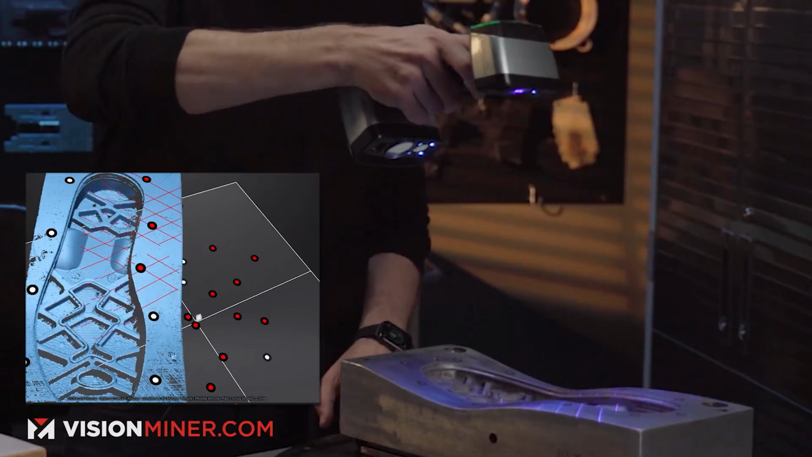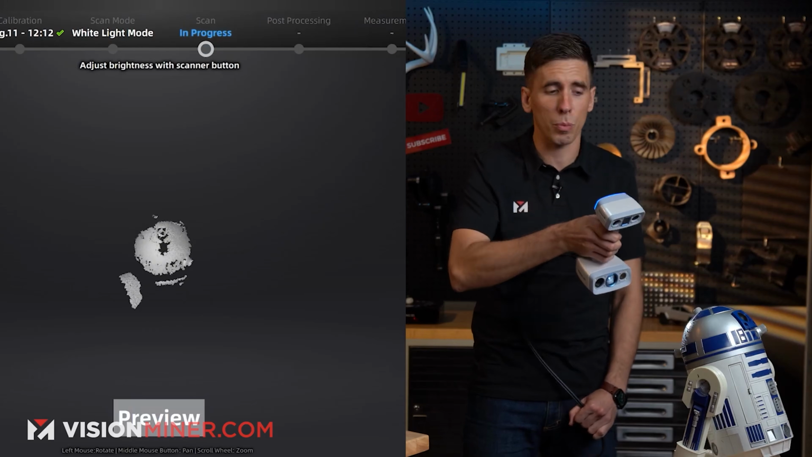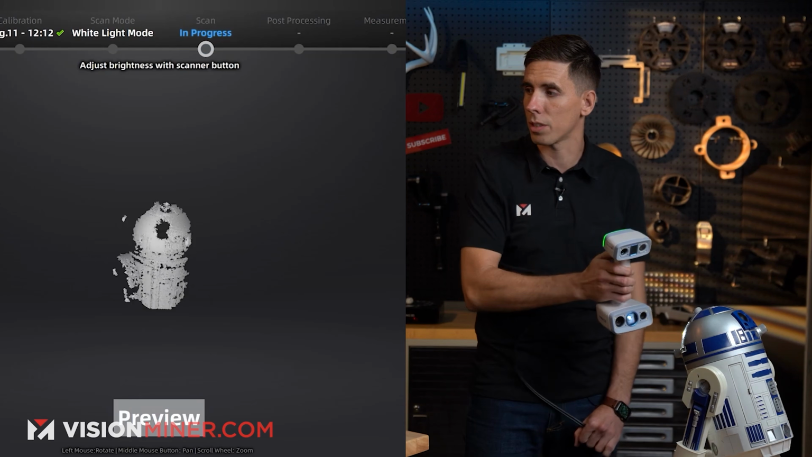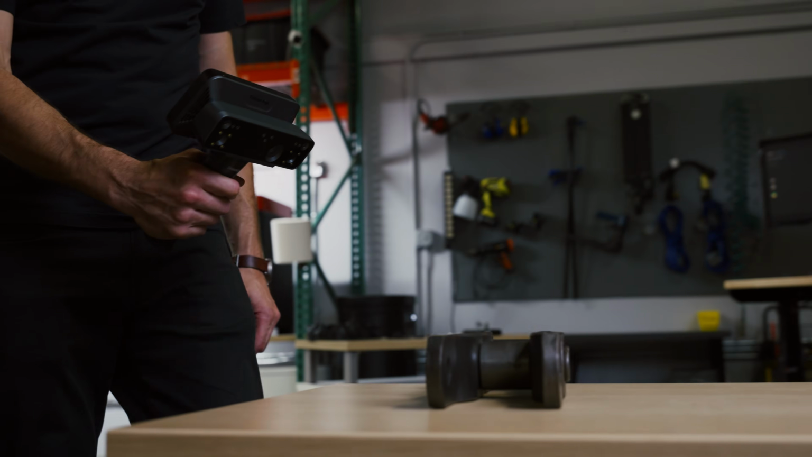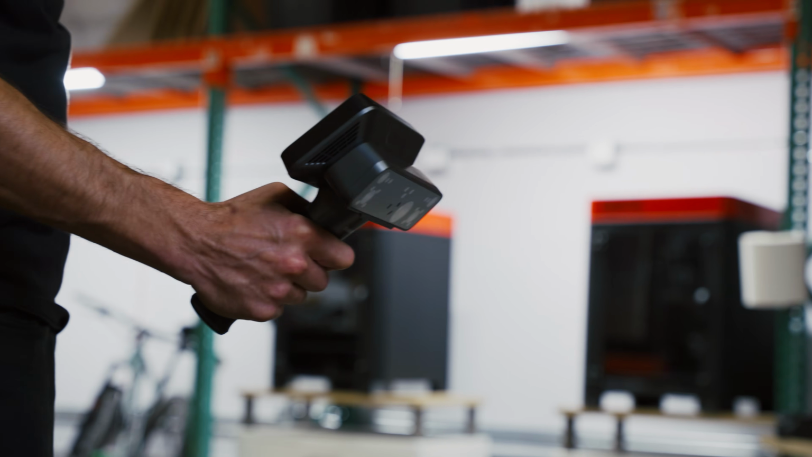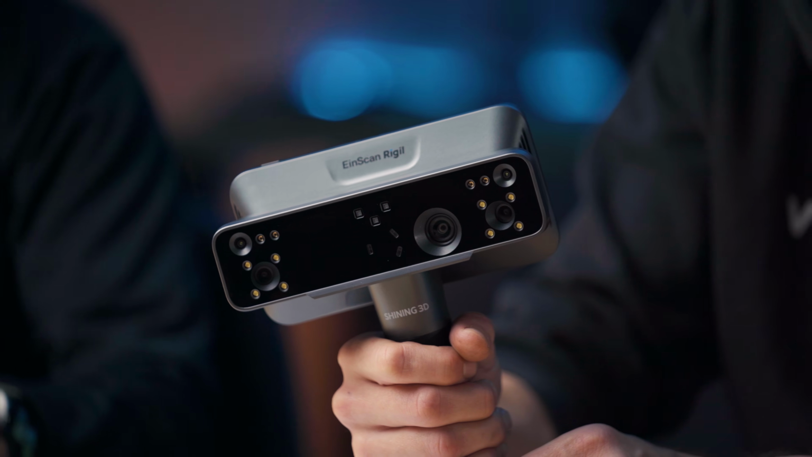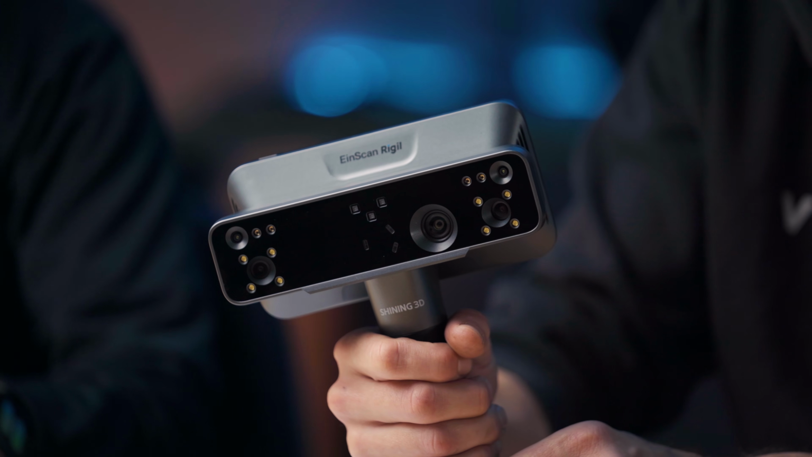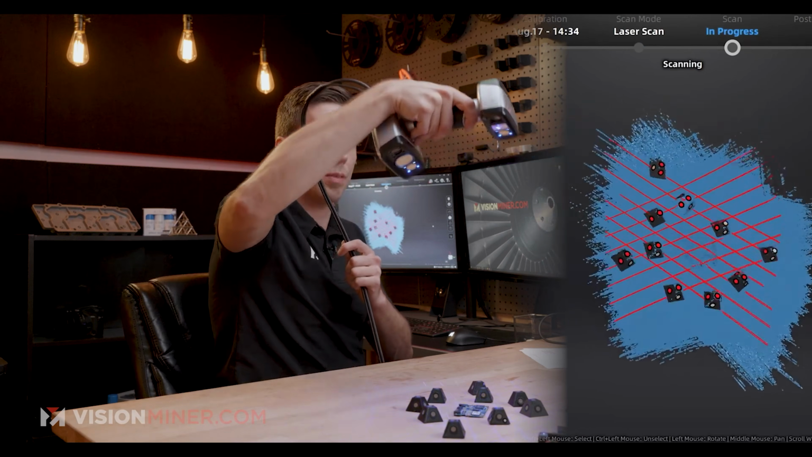The H2 and HX2 are capable of getting higher resolution data because on the H2, you have white LED structured light projection. On the EinScan Rigil here, you have infrared VCSEL projection. And with this technology, which is good for capturing medium to large objects really quickly, you're getting less detail compared to the white LED on the H2 or the blue LED on the HX2.